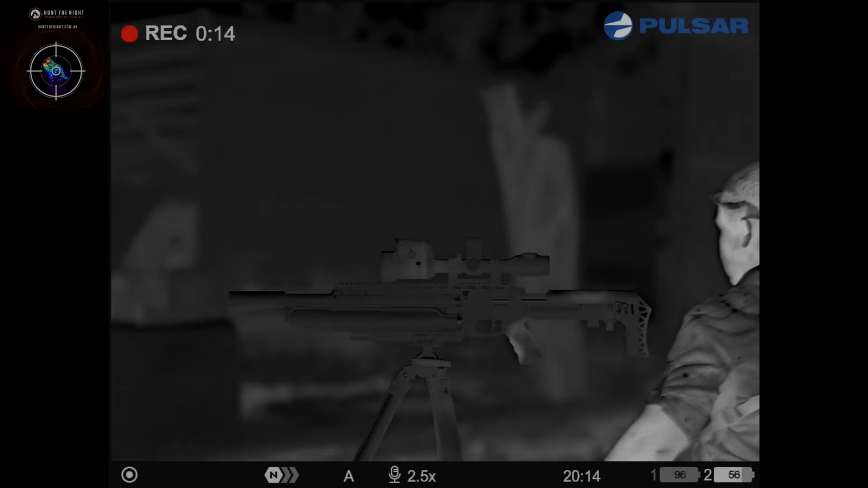Oh, he just moved. Lovely, they stick their heads down. They disappear quick though, don't they?